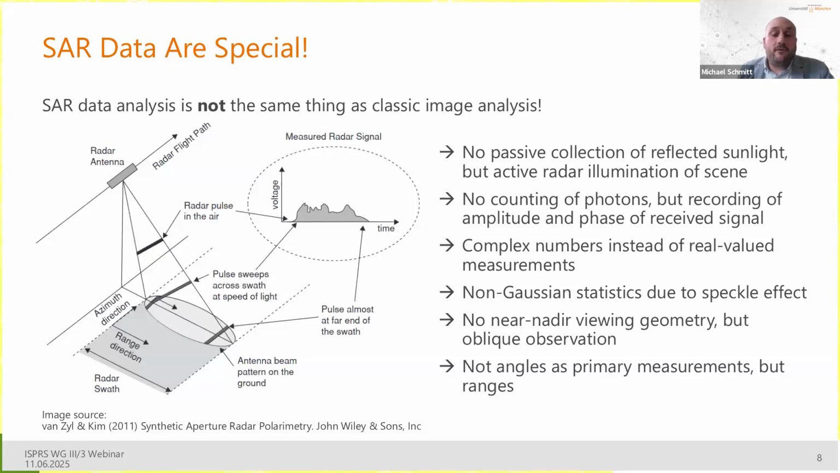And then also we have not typically a near-nadir viewing geometry like in optical imaging, but an oblique observation geometry, which we need to be able to resolve targets at different range. And finally, we don't have angles as primary measurements, but ranges. And all that really makes SAR images greatly different to optical images as input to deep neural networks.